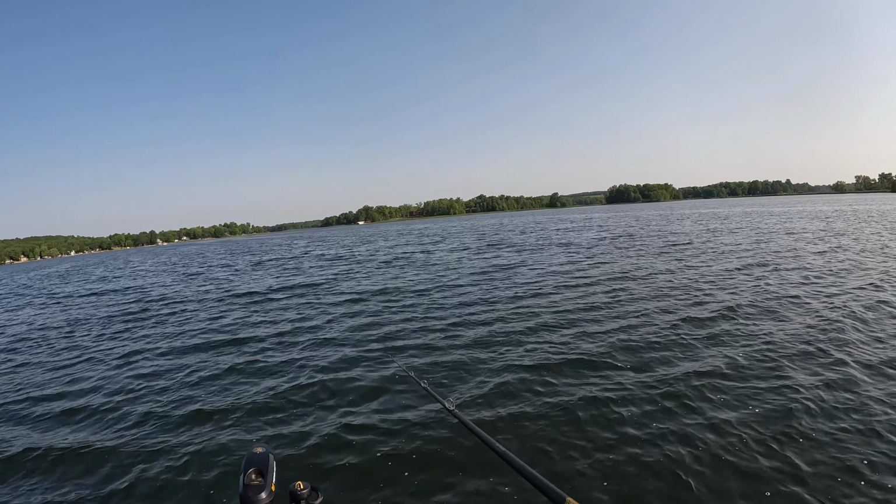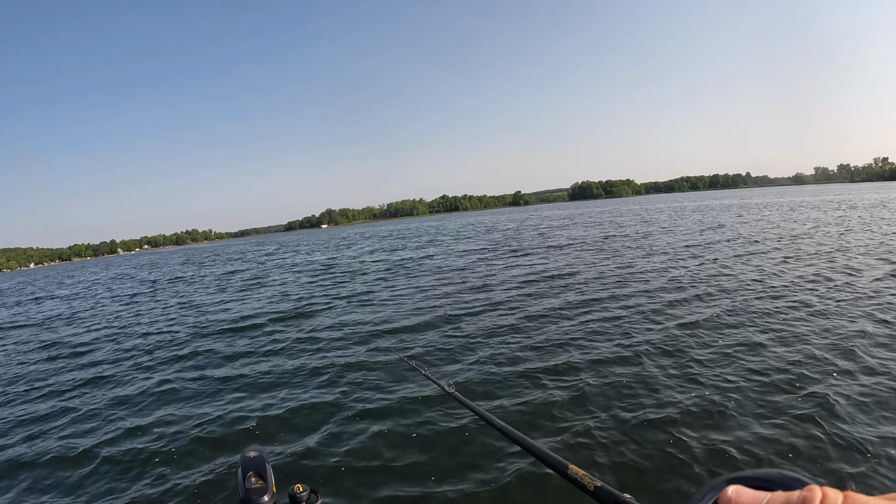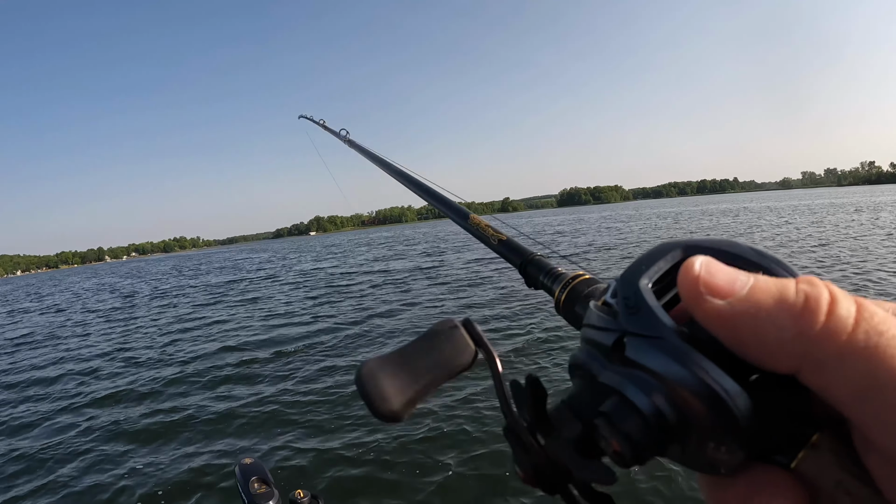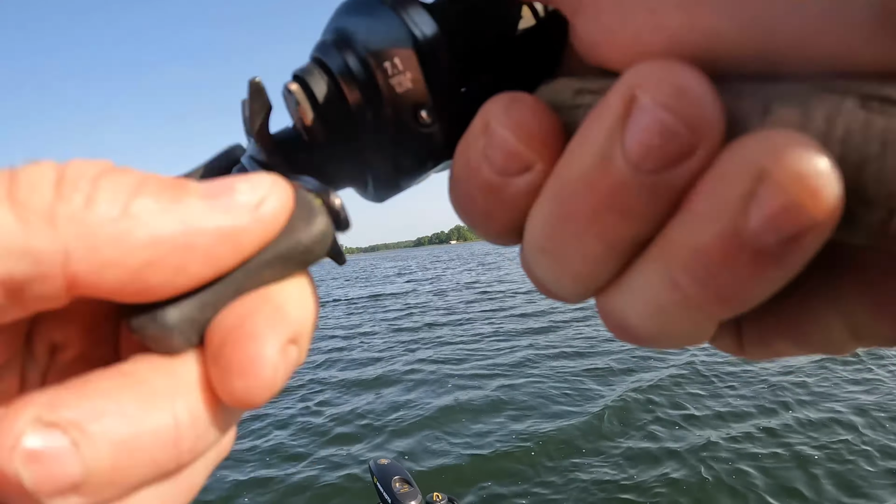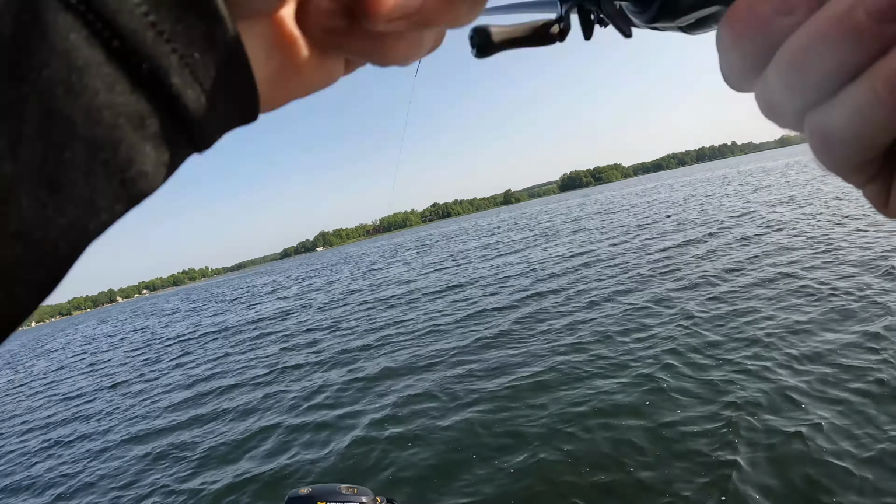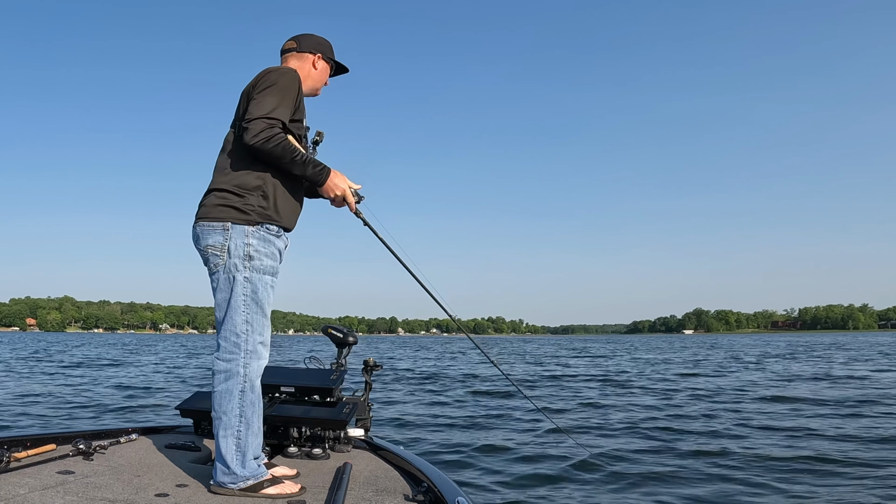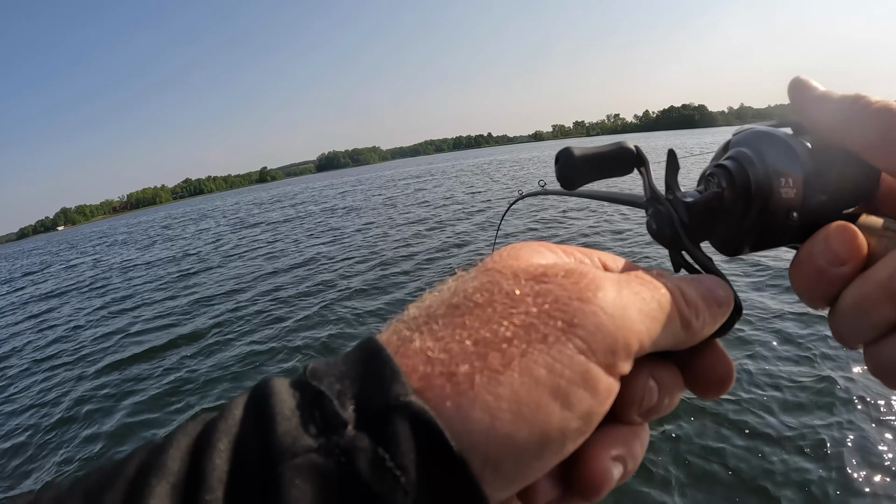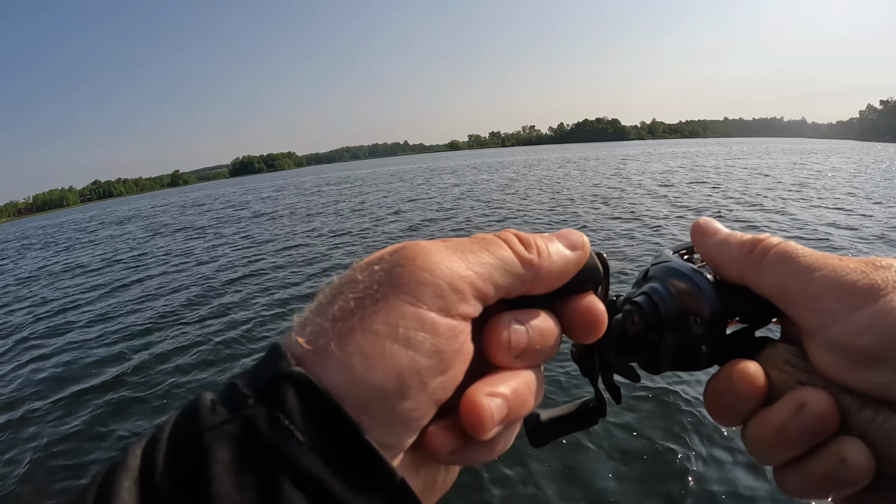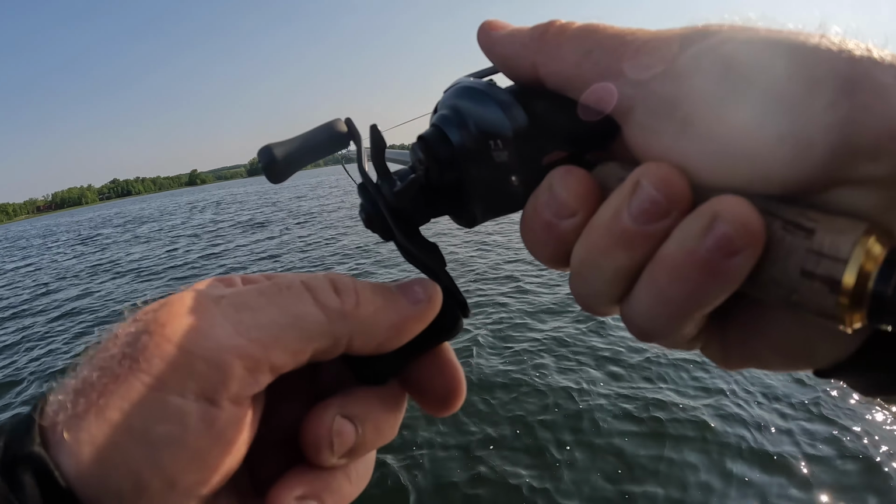Got beds and rocks in front of us, and those are bluegill beds. If there's fish out here, that's going to be the main reason why. That's rock solid. Oh, it's a big bass. And it's a stud. Like straight up tank.